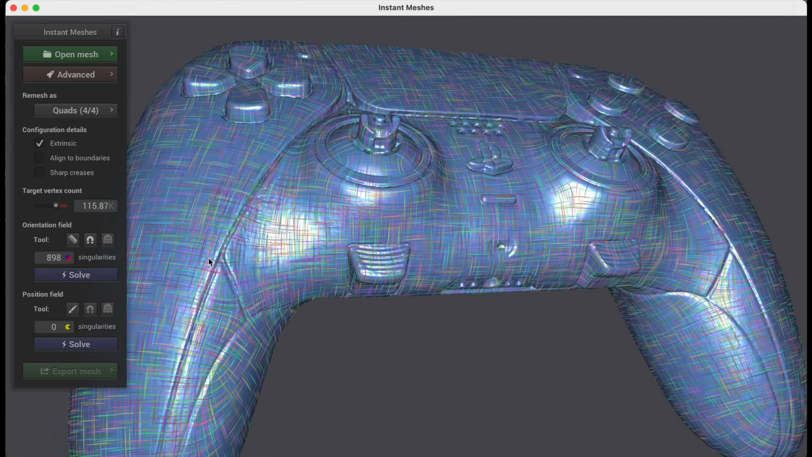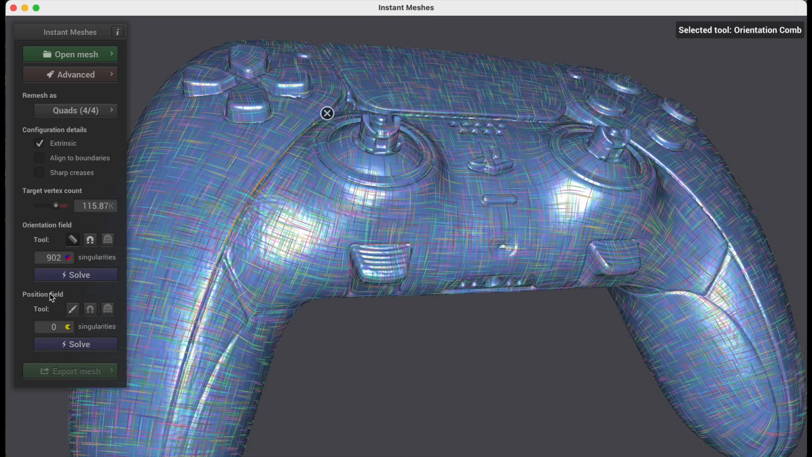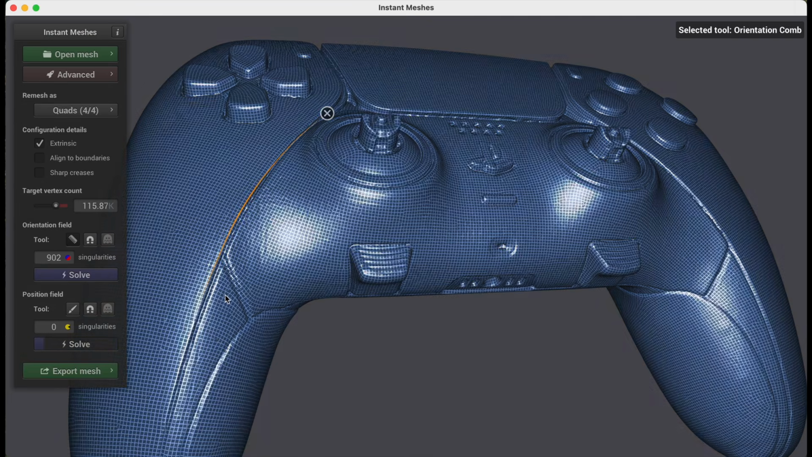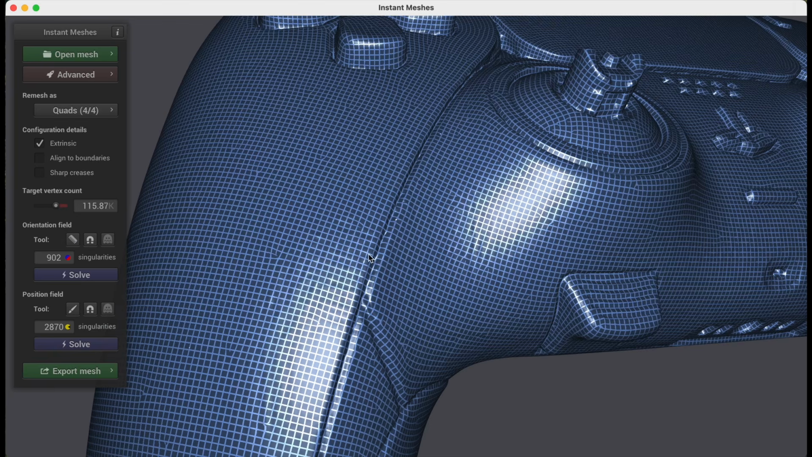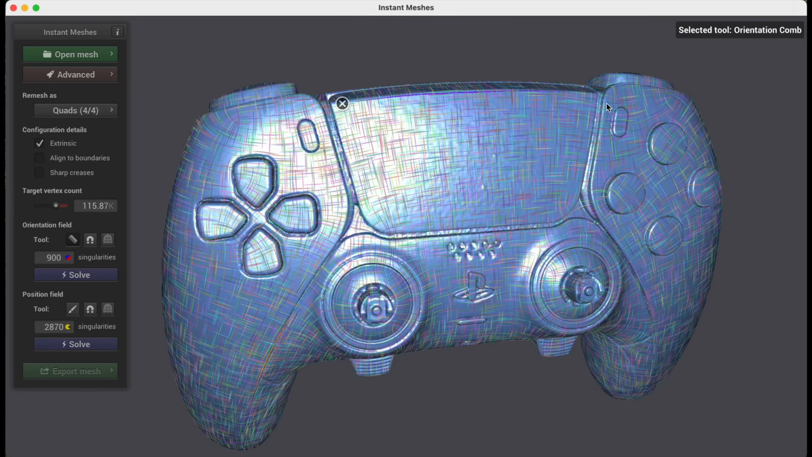And this will make more sense in a moment. But you can see how some of these lines kind of overlap this seam. So we're going to grab the comb tool and we're just going to draw a couple lines here. And if we come down to the position field and we solve this, now you can kind of see what it did. So you'll want to go through and try to clean this mesh up so that it makes the most sense. So you're going to want to go through and just try to draw some lines around any of the edges the best you can.